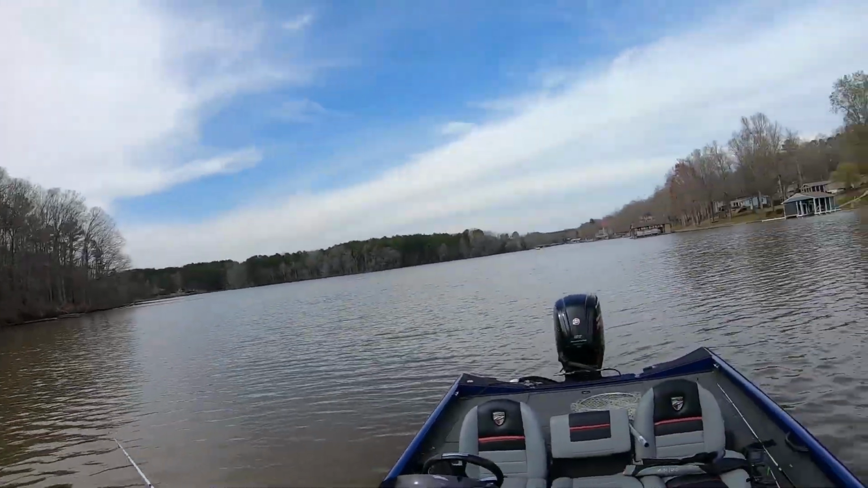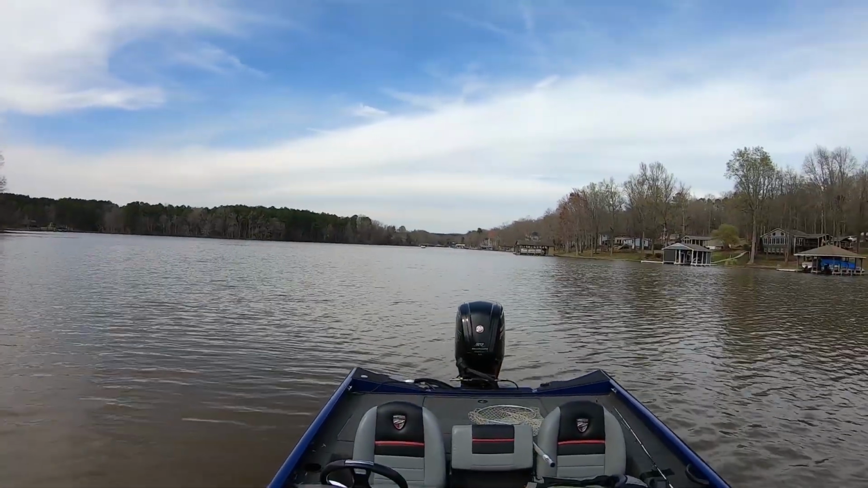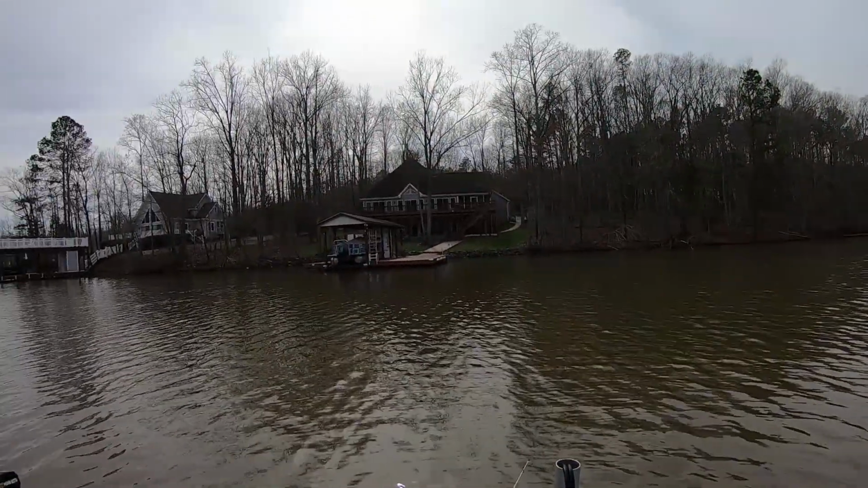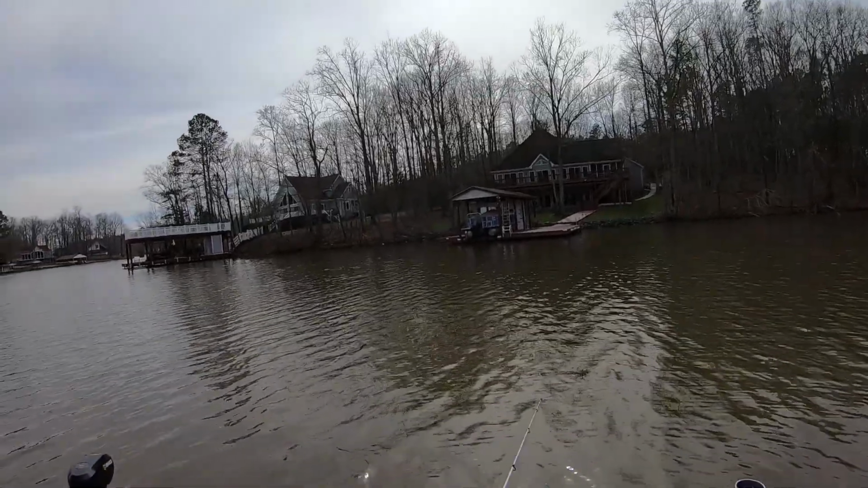And here comes the pontoon. I've seen two or three pontoons. That's what I was telling you about boat traffic. See, that helps me. He's putting noise in the water. He'll come up here and make a circle. And when you've got other noise going in the water besides me, they're a little easier to catch. I've noticed that. They're not so spooky.